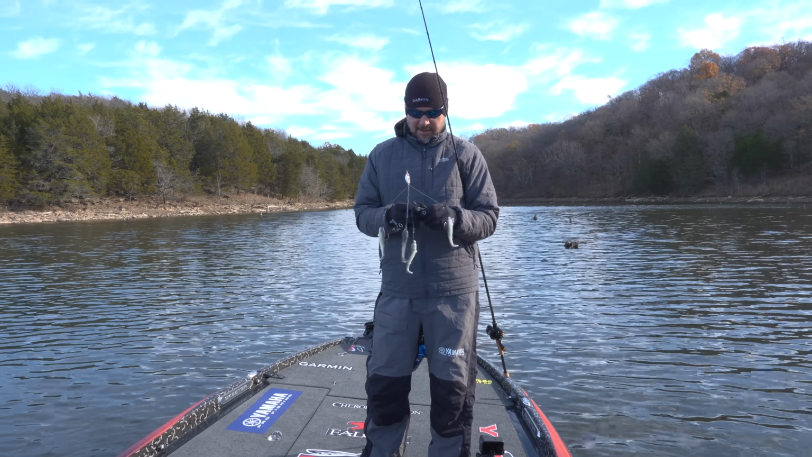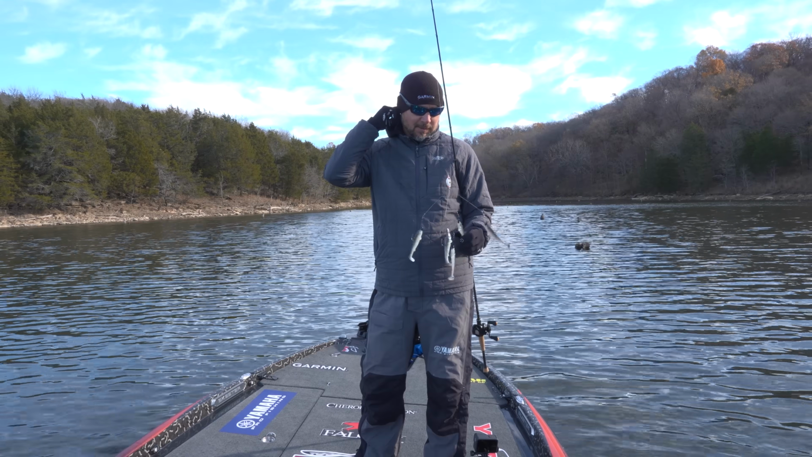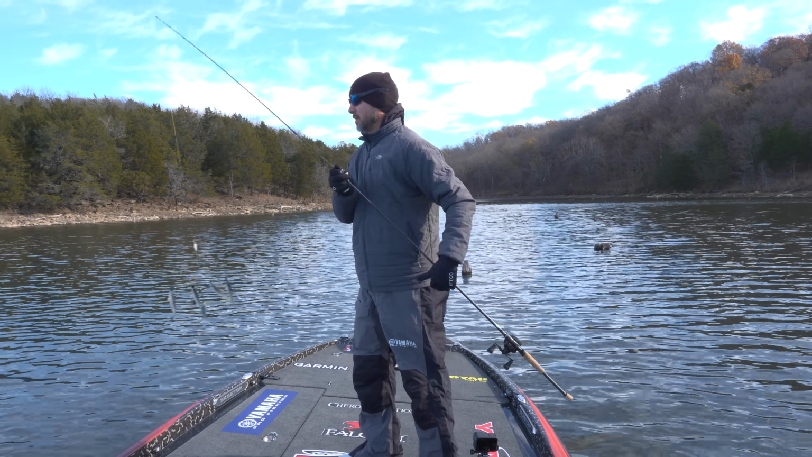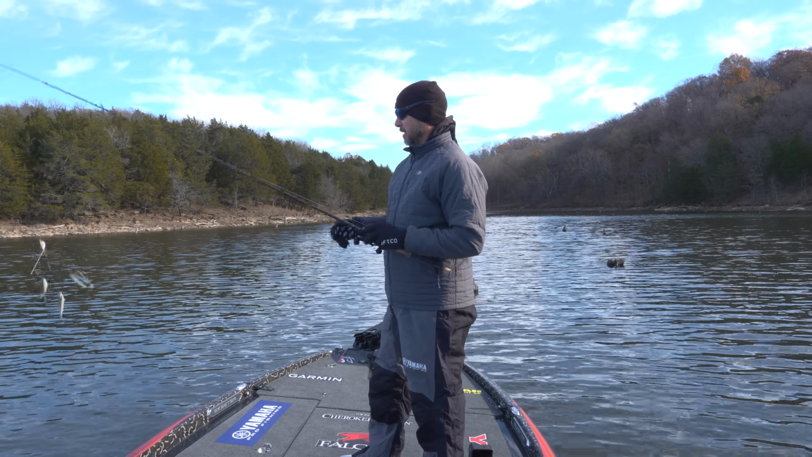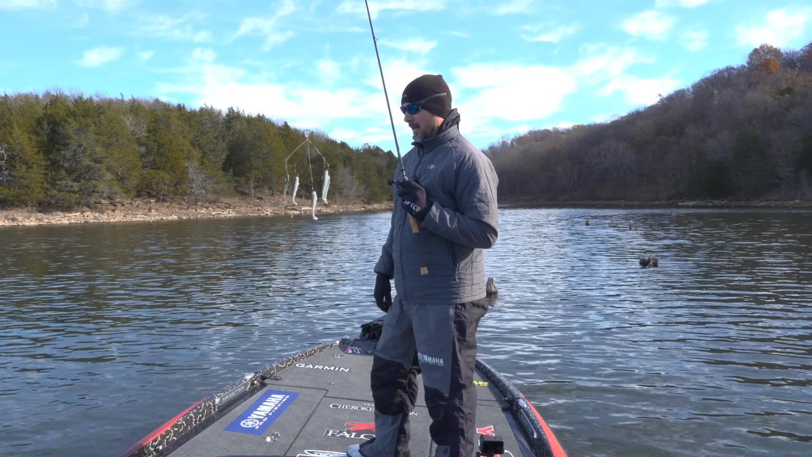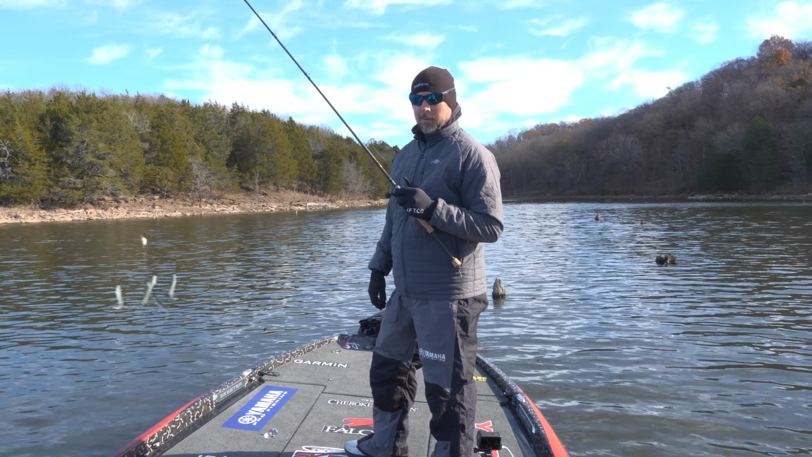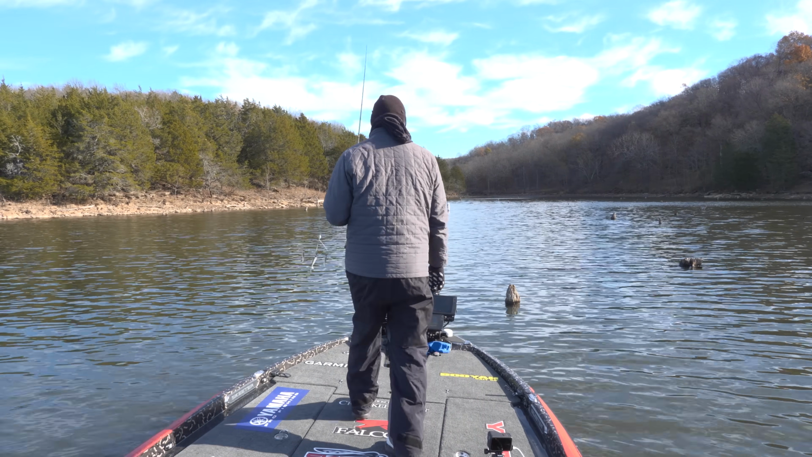And then they banned it, and then my thinking was, well, why throw it if I can't use it in the tournament? Well, times have changed. 12 years later, I just want to throw it, and I want to do a video over it. I spent a lot of time when it first came out throwing it. And yeah, I'll kind of tell you what I know about it, but I'm gonna bet you we catch some bass today.